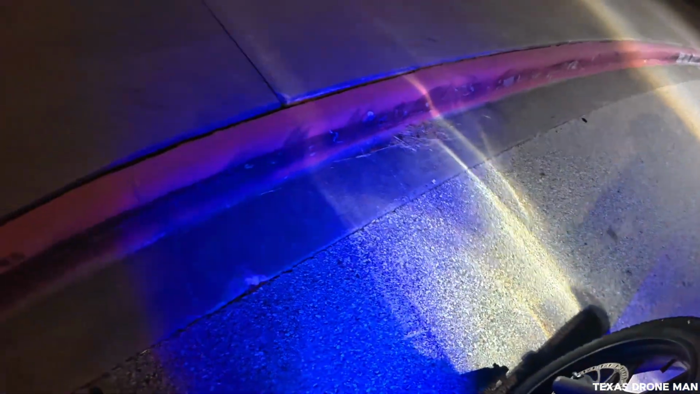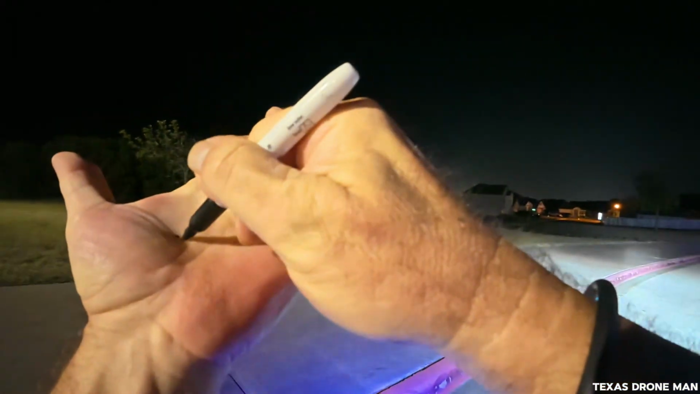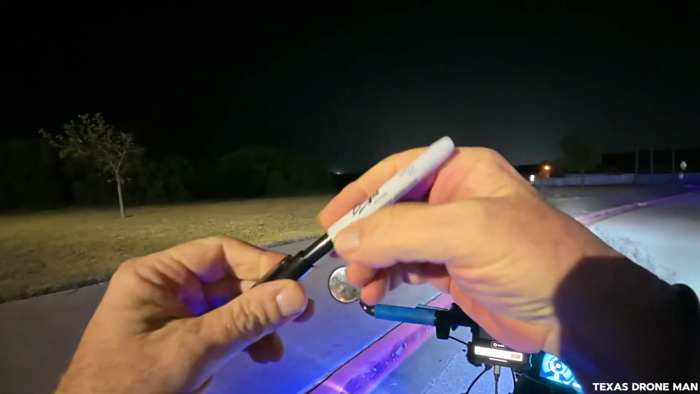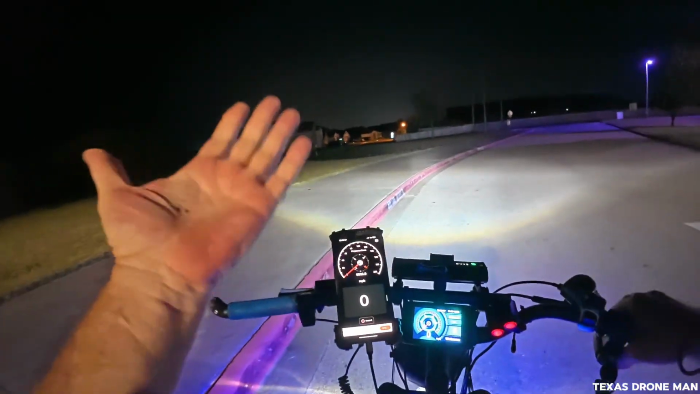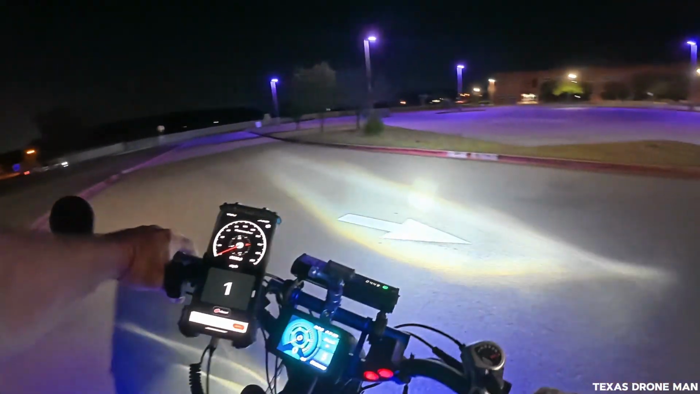Hold on, golly. Oh, Sharpie, let's see if it's good. Oh, yeah. Hell, that thing's brand new. Brand new Sharpie. We'll put it in the bag. Got me another Sharpie for the house. Some crazy kid dropped it, I guess.